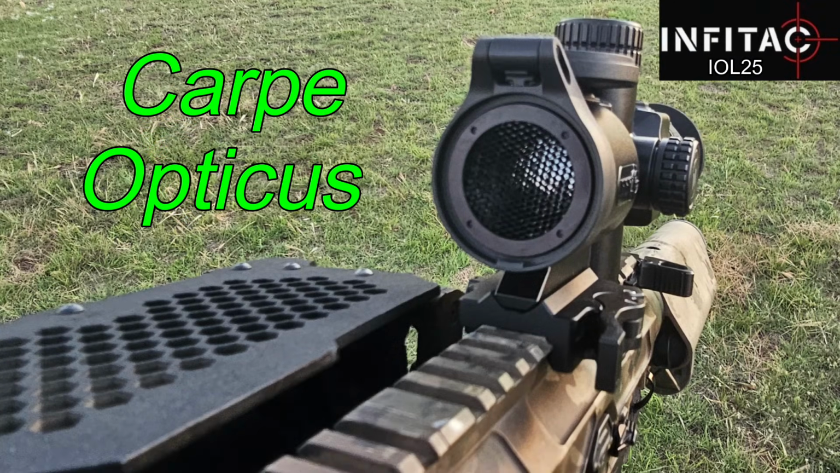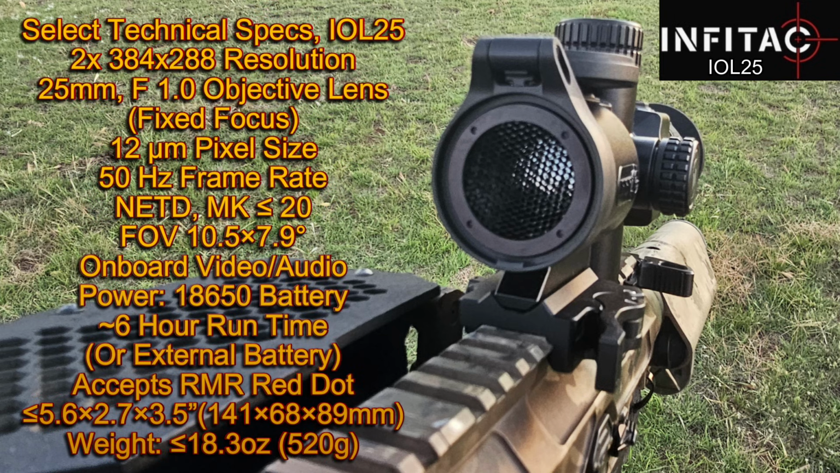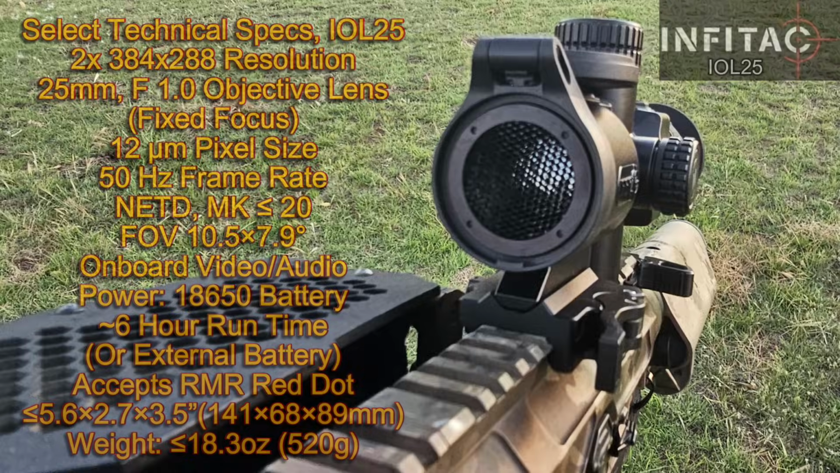Carpe Opticus. This is the new INFITAC IOL25. It is a 2x native magnification 384 resolution thermal weapon sight that has what I think are some fairly impressive specs for an entry-level optic.